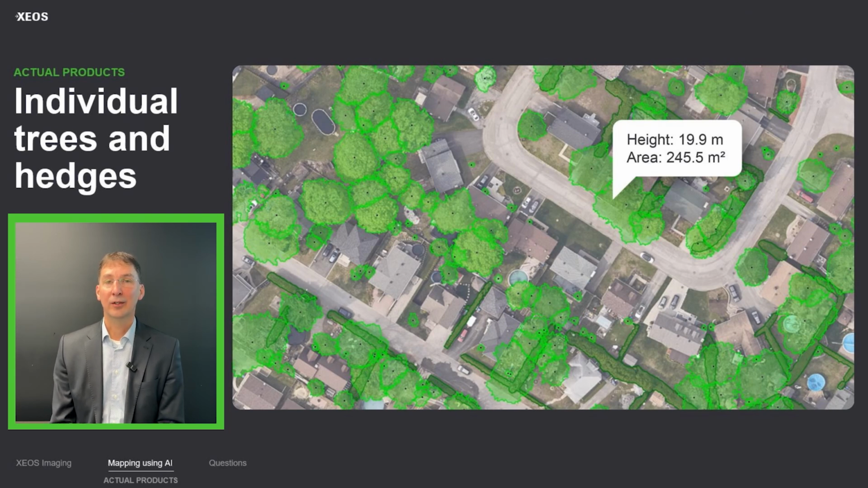We are actually working on a project to try to teach the computer to recognize the tree species, but it's not yet commercially available. In the next year we expect to be able to commercialize the tree species.